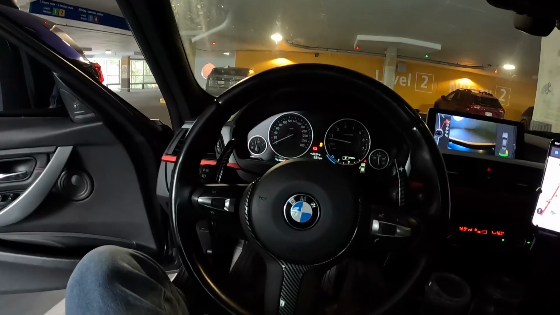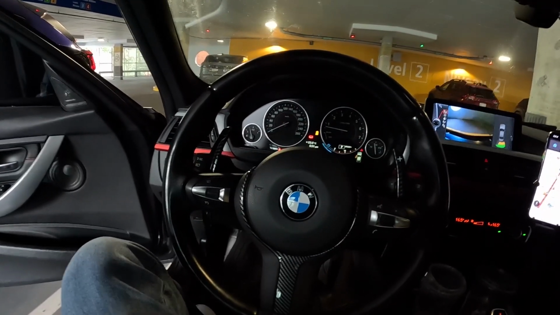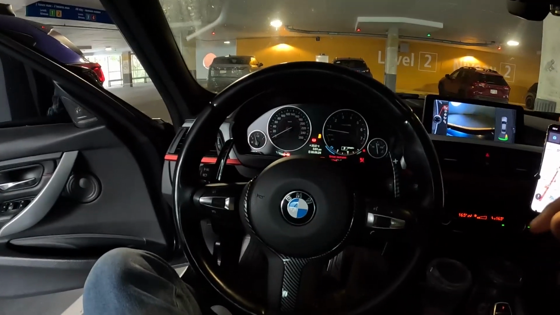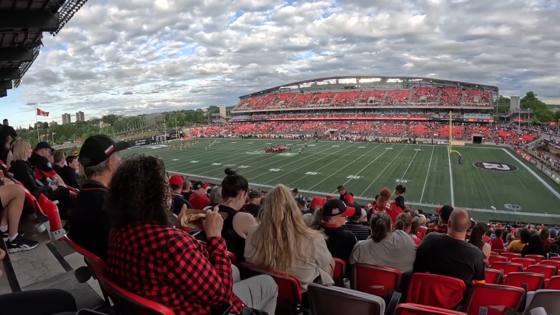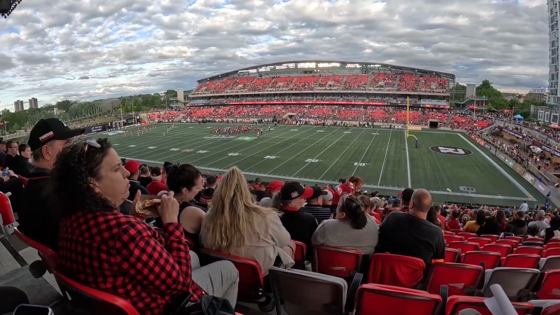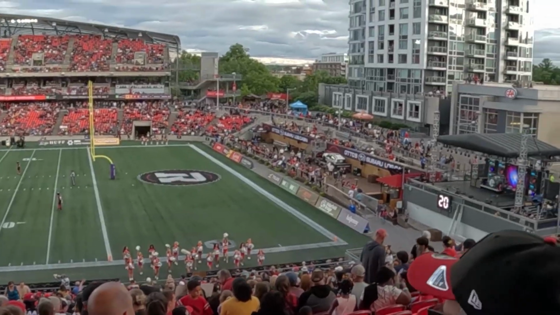I should see some sick cars too, because in this spot that the game is, it's Lansdowne if you guys are from Ottawa. There's always some sick cars, especially today. I can bet there's gonna be some nice cars there. So I have my camera, so I'll record everything for you guys. So this thing is actually lit. I've never been in a stadium, nor to a football game. Wish I could put my car there.